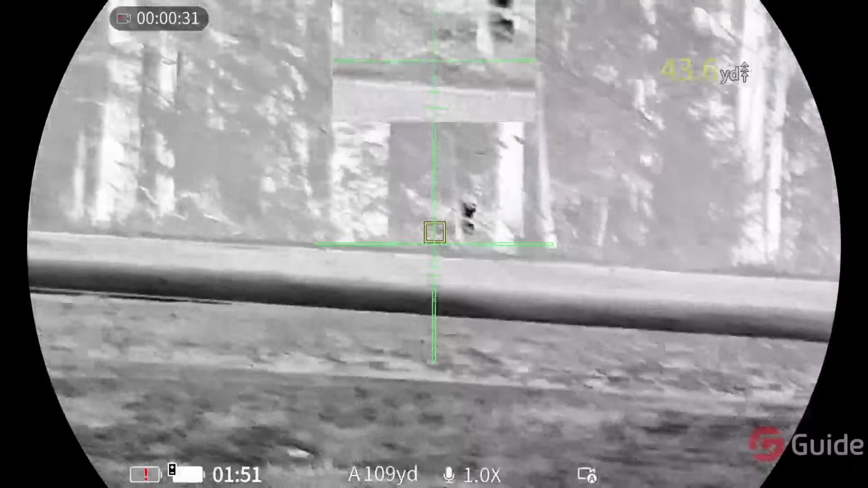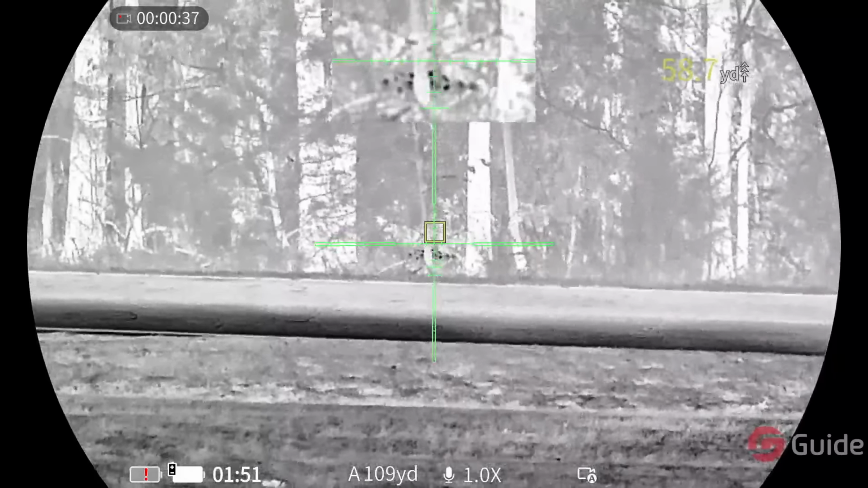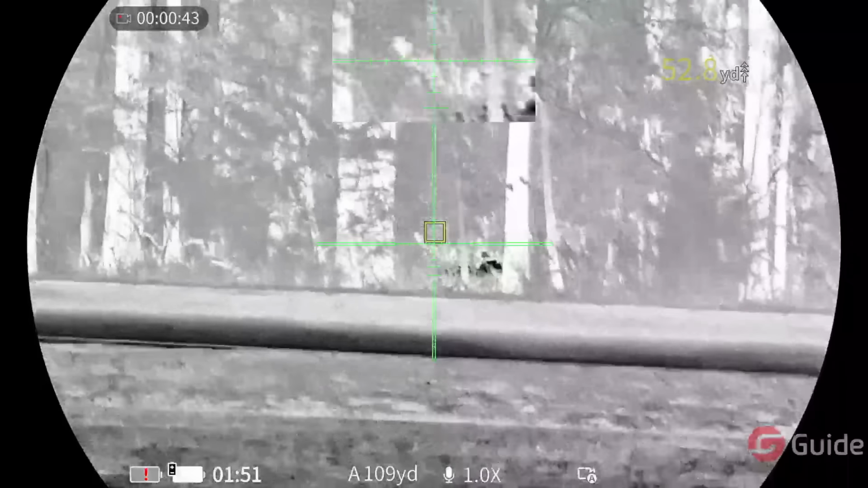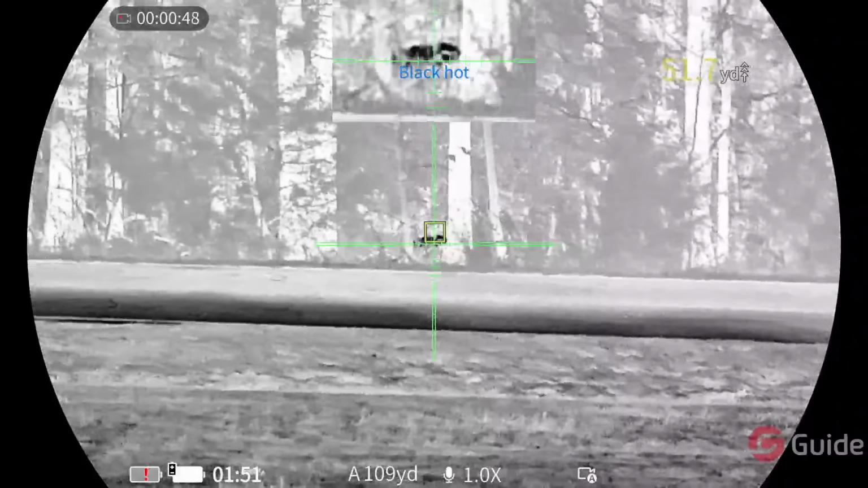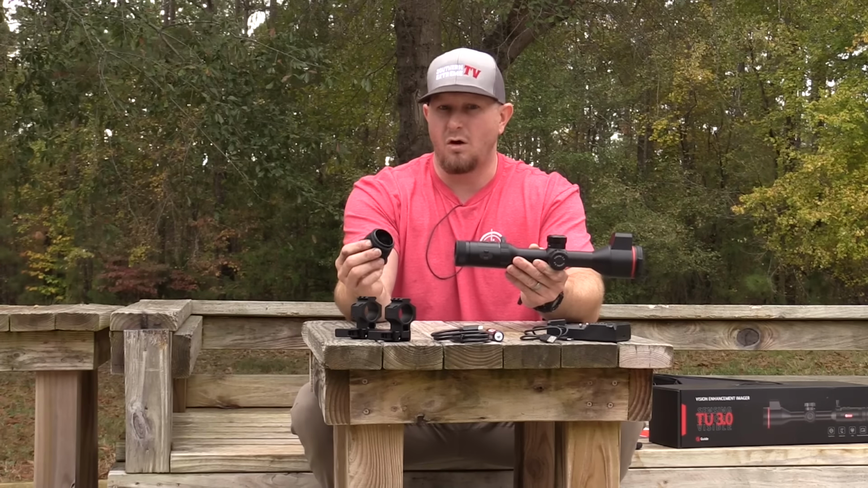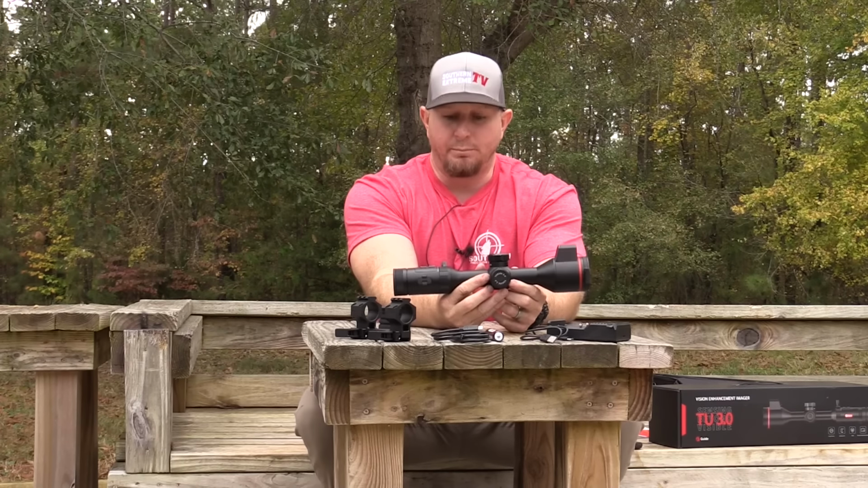Now, there is a way, and this is one thing that I'm going to give them that I do like. Even though you do have this eye cushion back here on the back, the majority of people that give you this and allow it to be removable, it's like a flimsy push-over-the-top type of eyepiece, which is very easy to rip off, if you will. This is actually a screw-on eyepiece, so it's very difficult for you to rip this off, which is what I really, really like. So now you have an even shorter looking scope that you can put on your rifle.